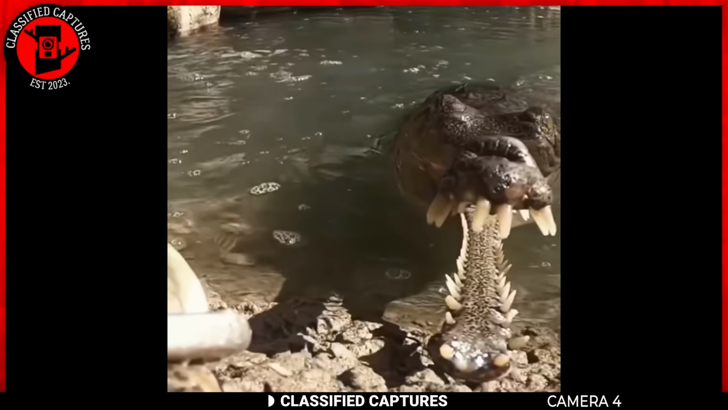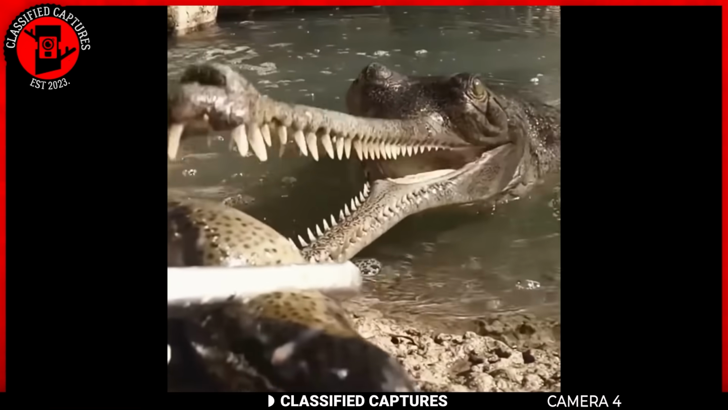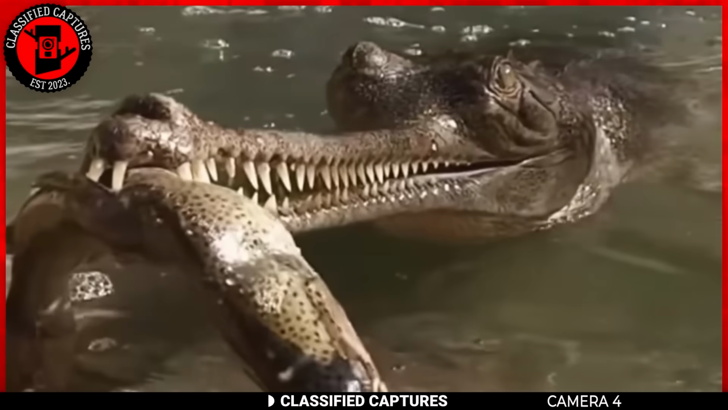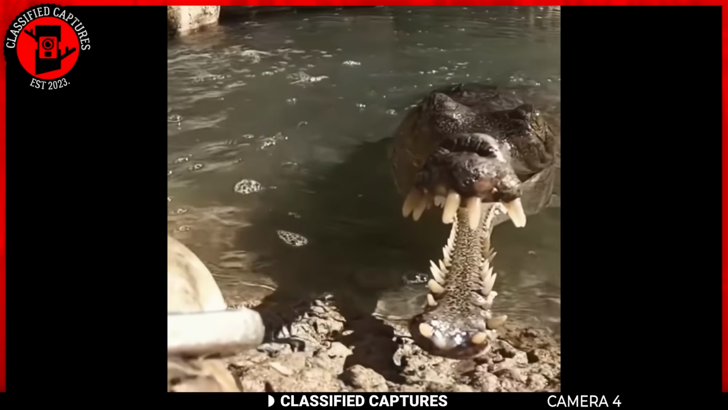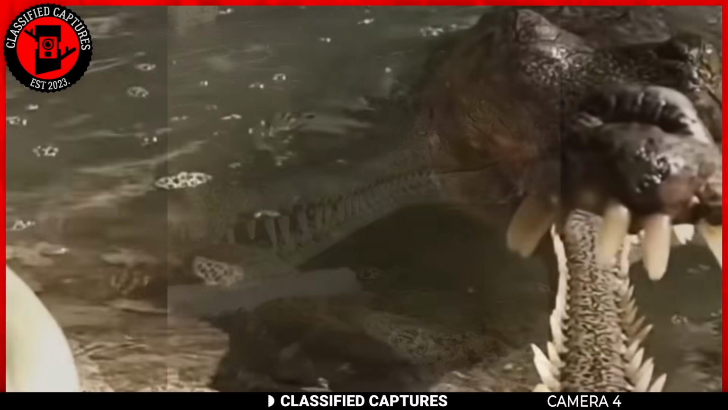While they may look intimidating, these crocodiles are primarily fish eaters, using their streamlined bodies and powerful tails to navigate through water with precision. Encountering a gharial in the wild would undoubtedly be a sight to remember, as these creatures showcase the incredible diversity and adaptations found in the animal kingdom.